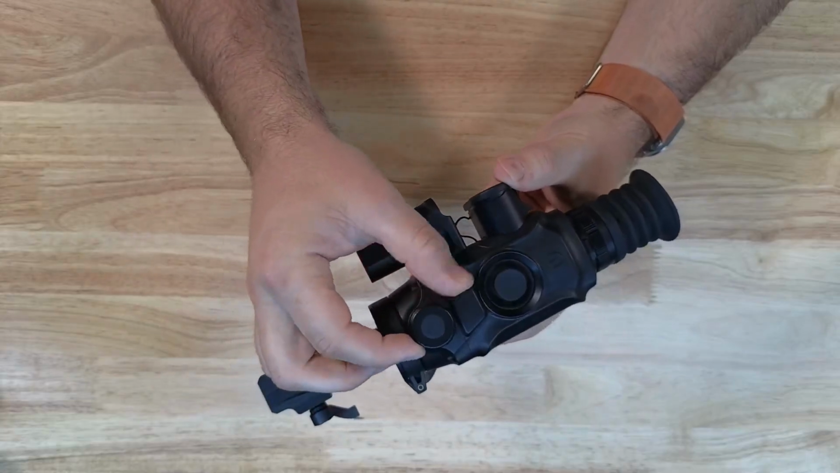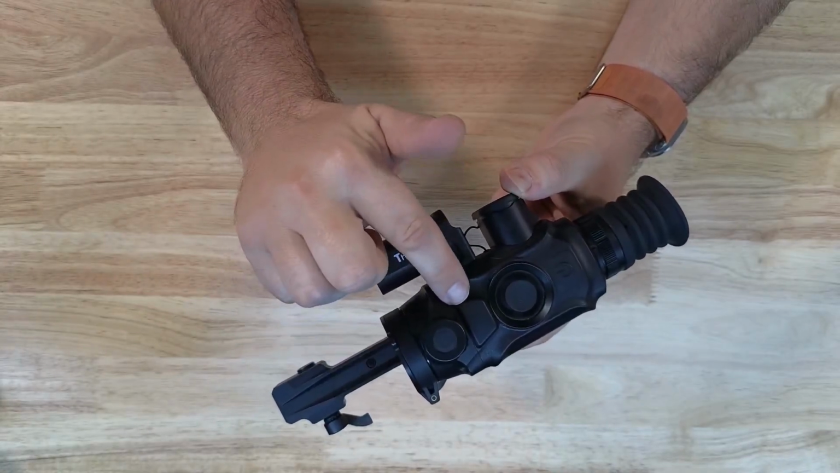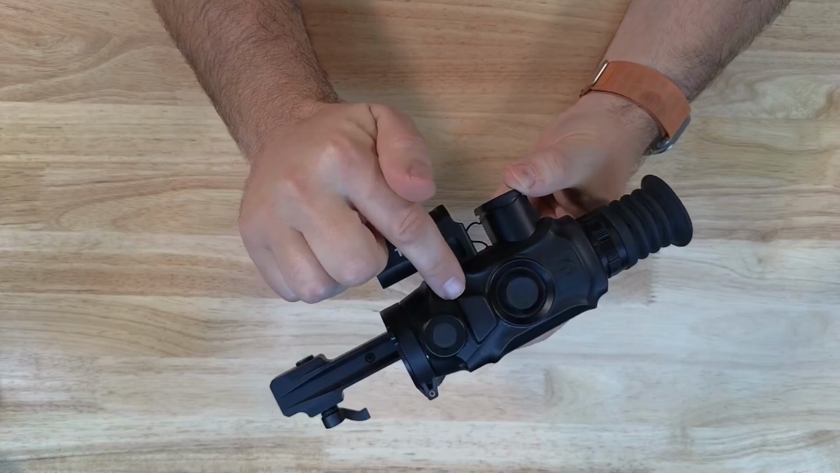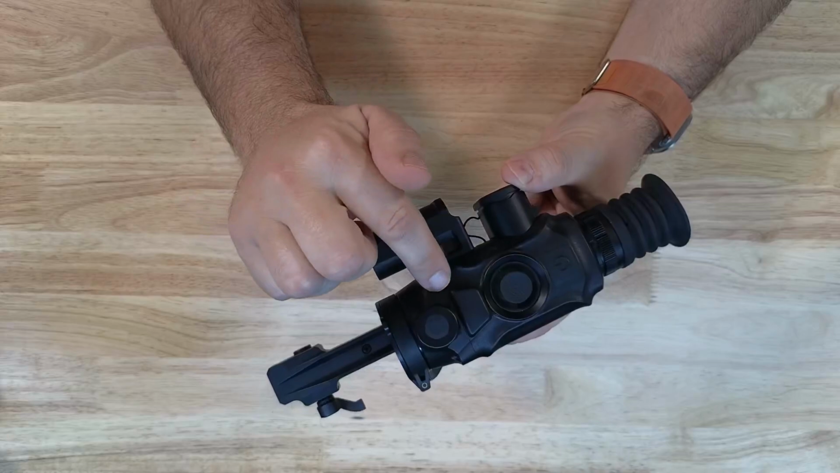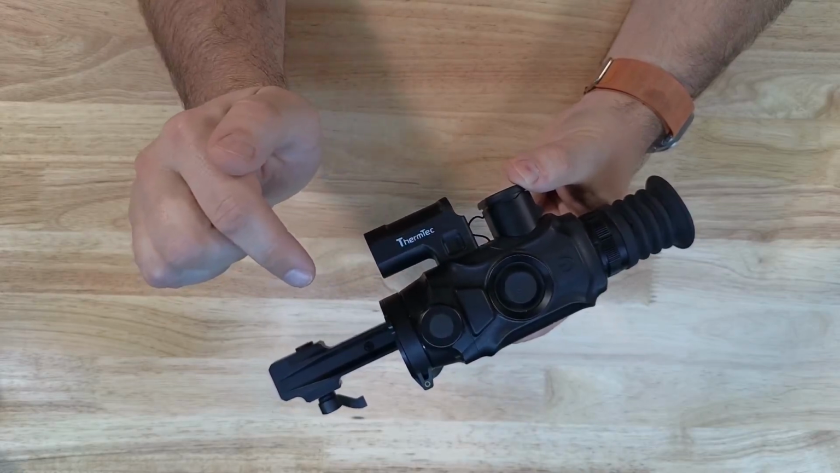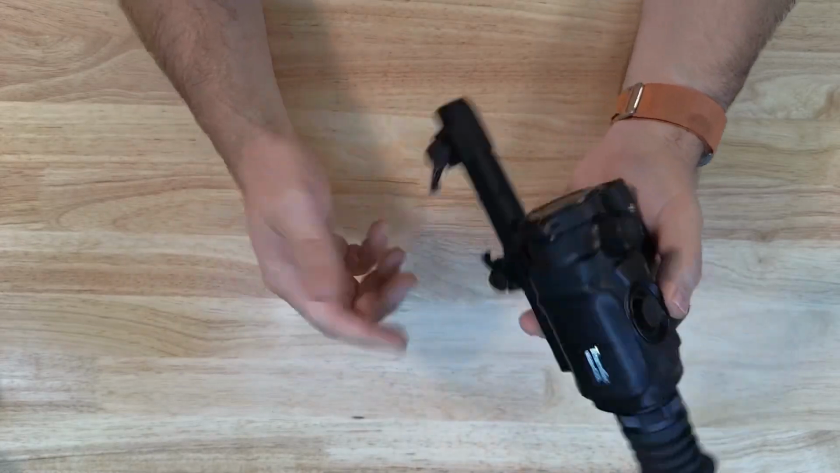Focus knob up here as well, so it's very simple to focus, and little GPS integrated here too, so you can actually record where you are and where you've been shooting from a GPS point of view. You know, for professional shooters that need to tag and record their videos, it's absolutely fantastic. Comes with this quick detach mount, which I like as well.